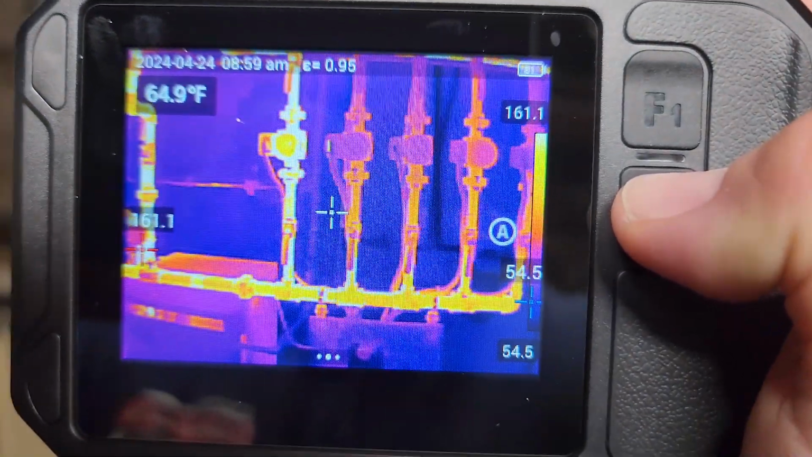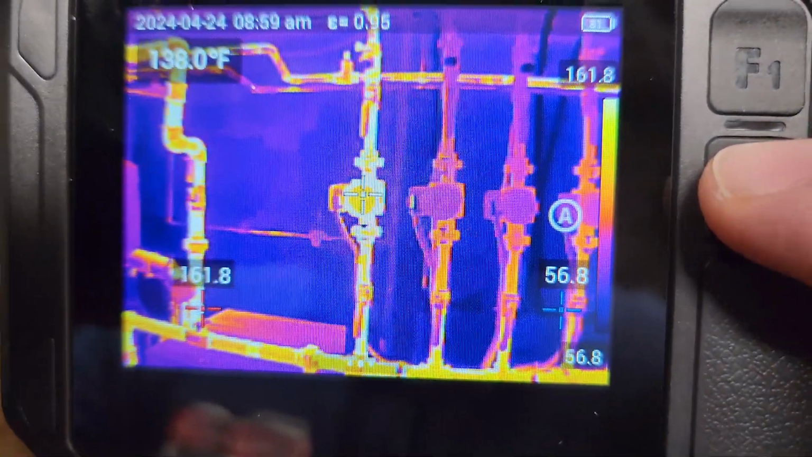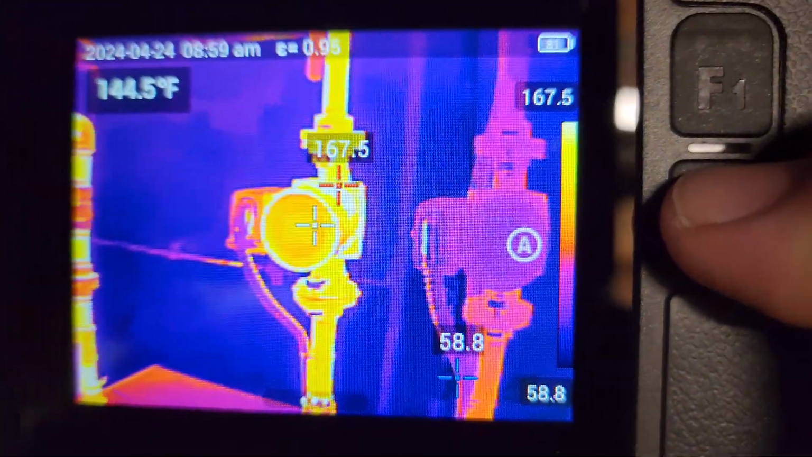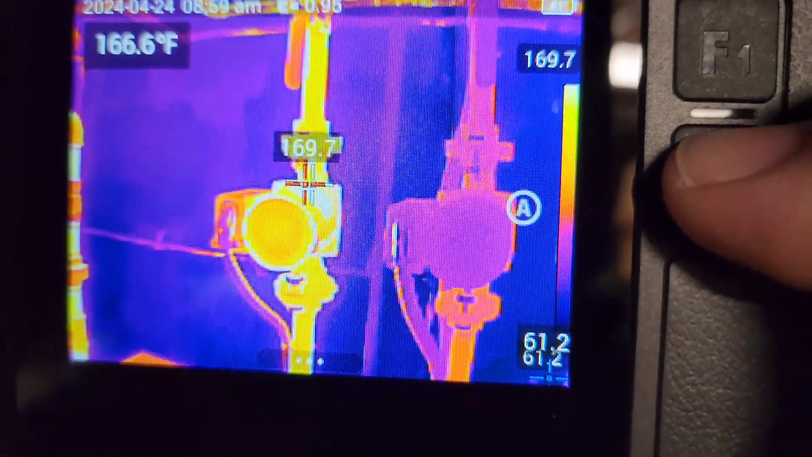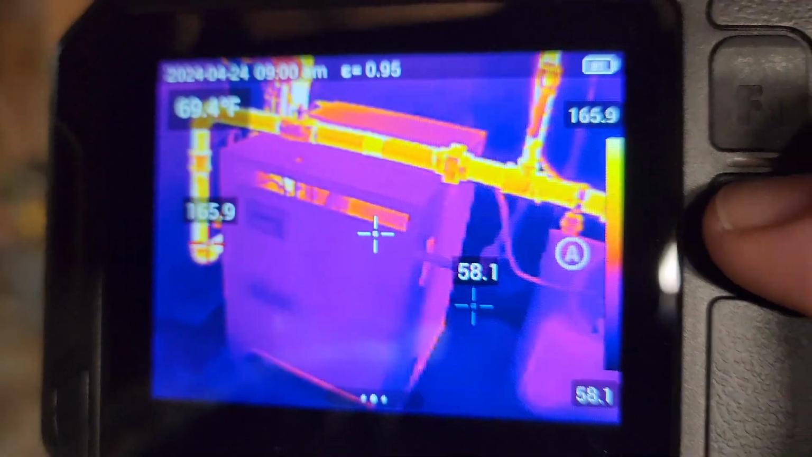Now, this is what I want to show you. You can do -4 to 302 degrees Fahrenheit. Hopefully you can see that. Or you can do 212 degrees Fahrenheit to 1022 degrees Fahrenheit. I'm switching this to auto because depending on where it's going, if I'm looking at an engine or a manifold or an exhaust, then it will be able to do that. And that's something that you have to consider.